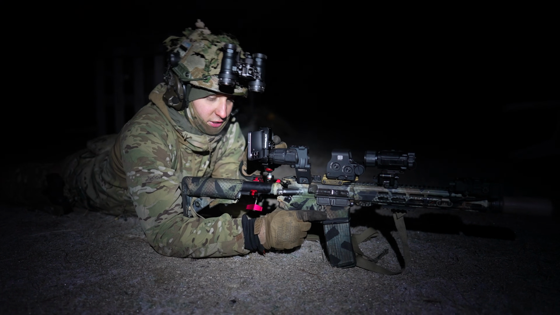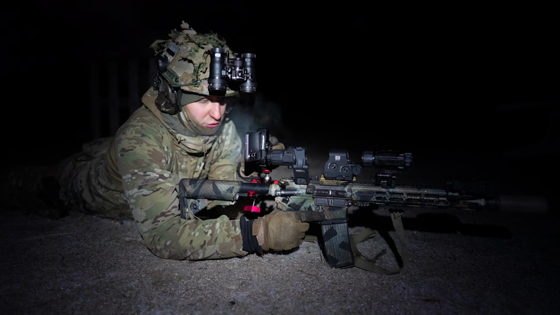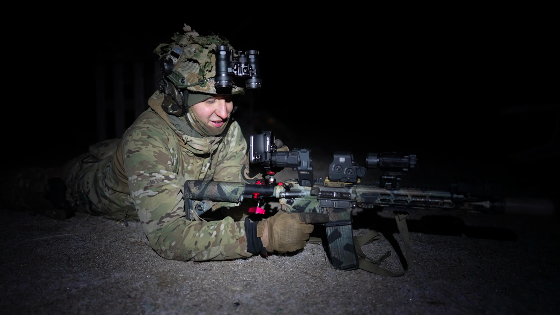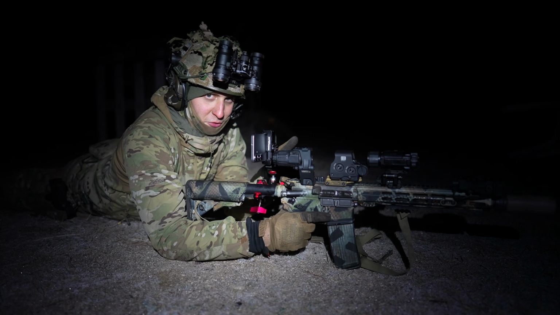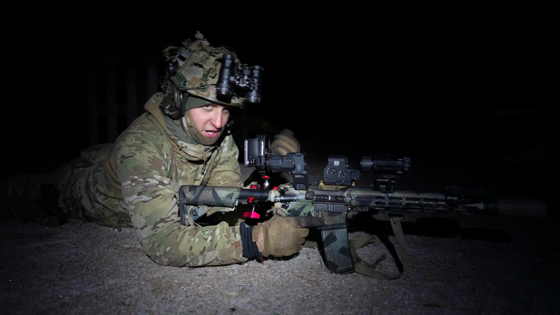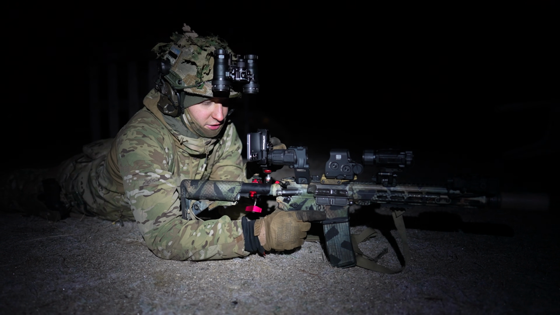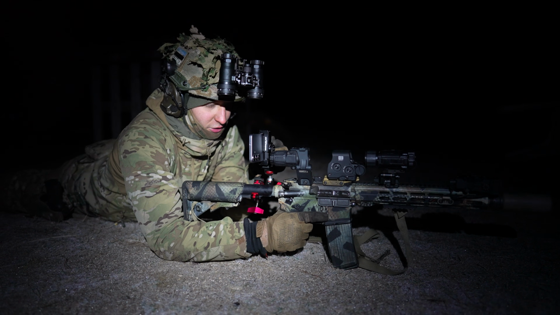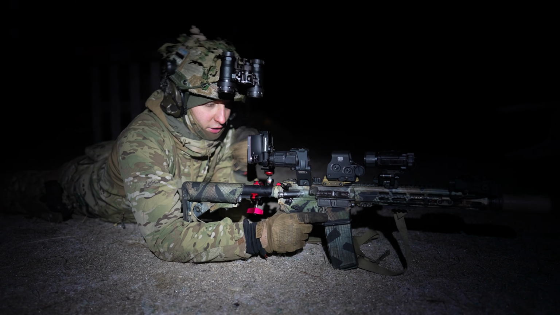Giving you this experience, what we see when we look down the optics is extremely hard to show. We have to use phone mounts like this. Sometimes we rig the weapon on a tripod and rig the camera behind it on another tripod, and it's very hard to show you how it looks. But we're trying our best, so you can see those videos.